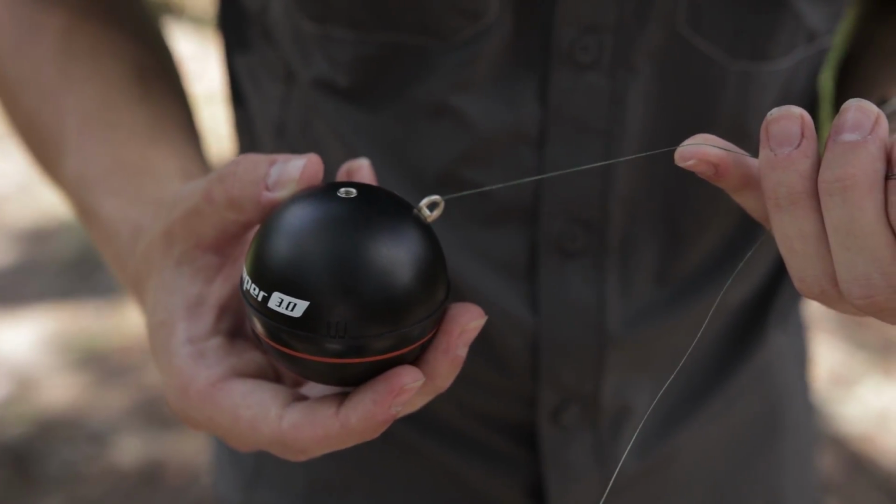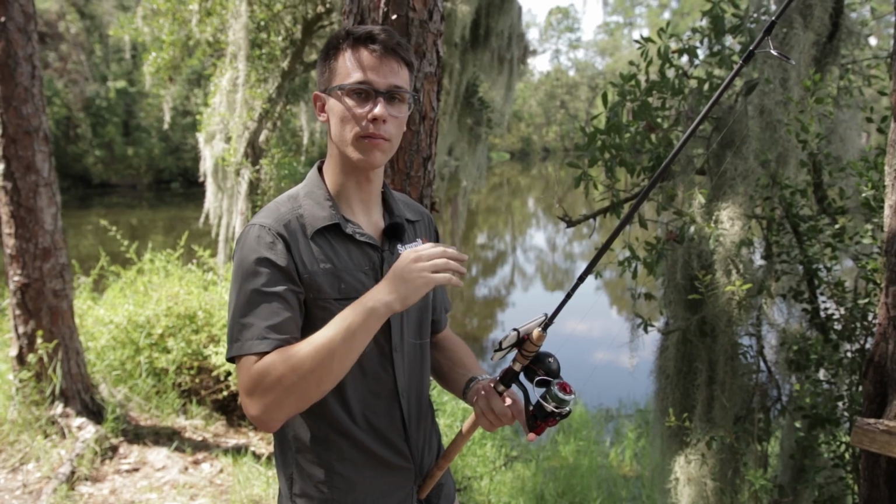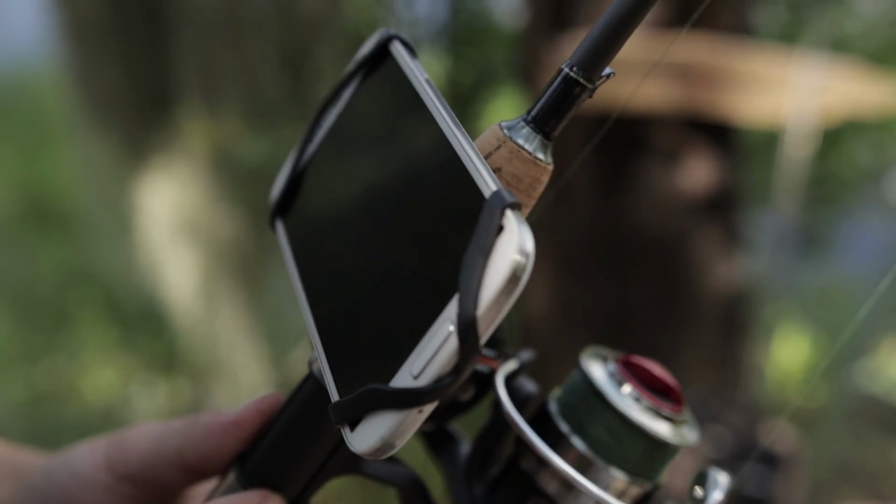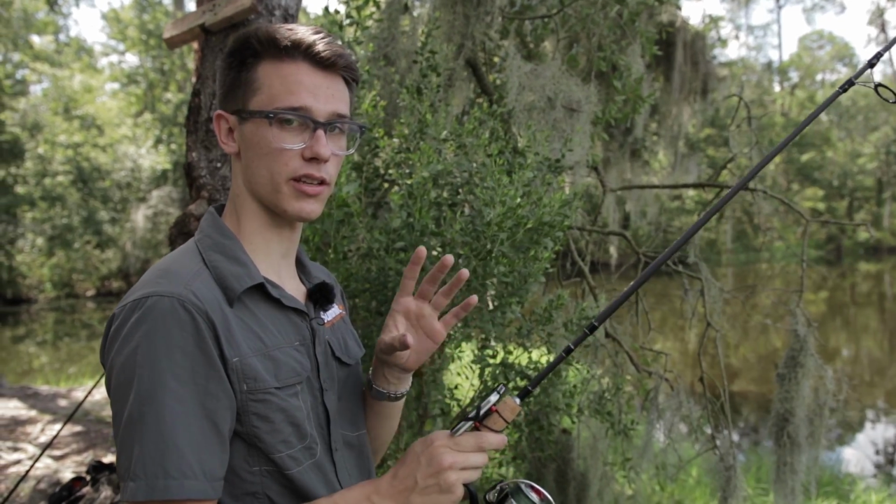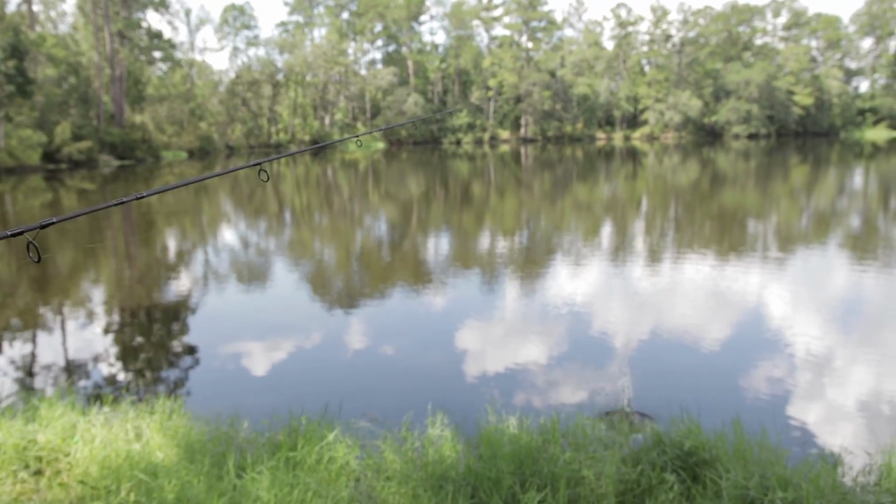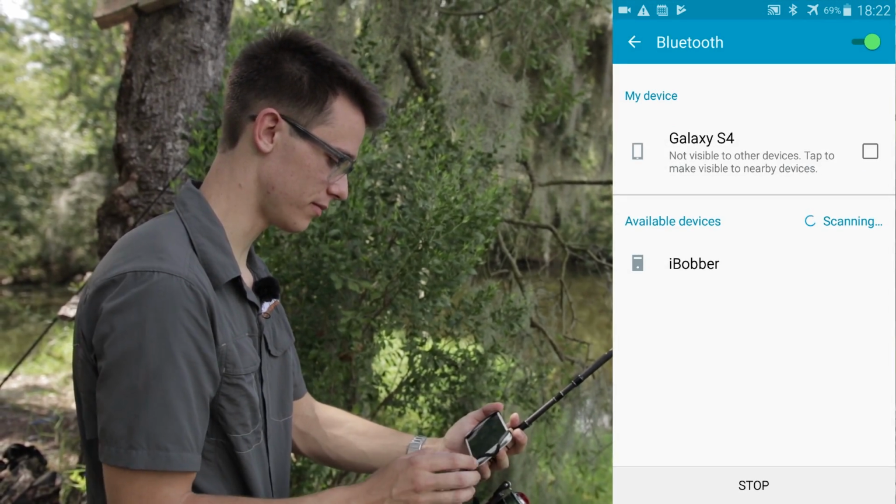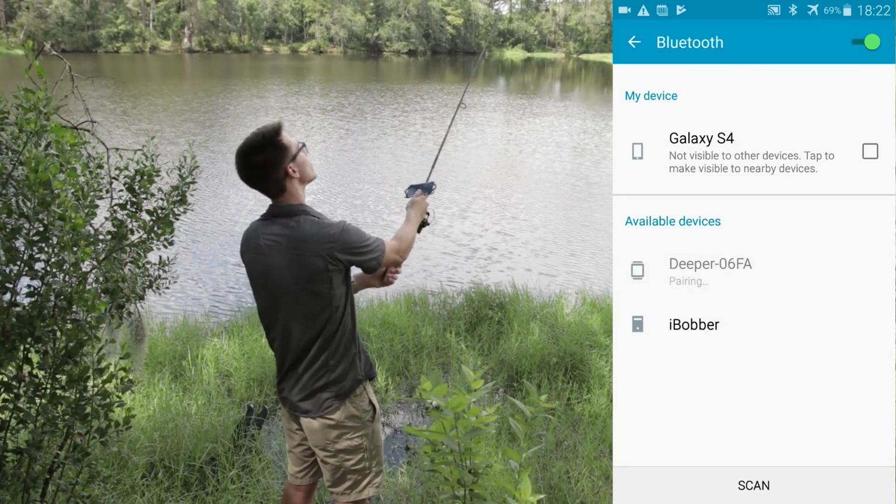And then once you're ready to connect the Deeper, you have to download the free app from the Play Store and then open it up and you're ready to go. Once you're ready to connect it to the Deeper, open up your settings in your smartphone, cast the Deeper a short distance into the water, go to Bluetooth, find the Deeper, and once it's paired, you're ready to cast it out and start scanning for fish.